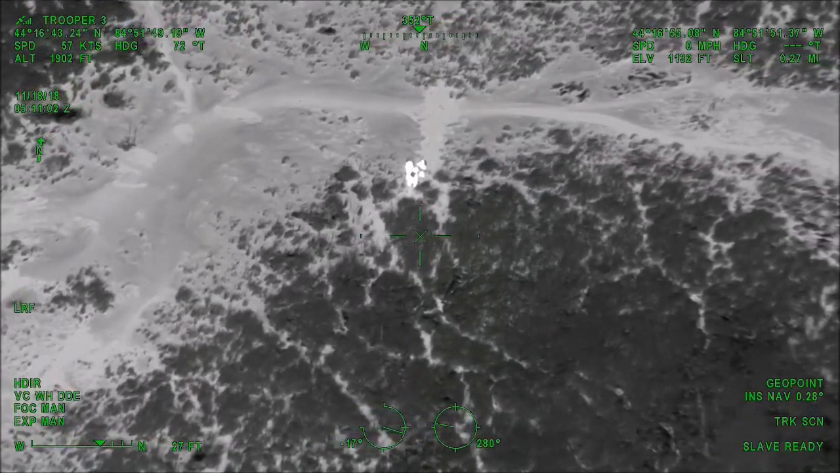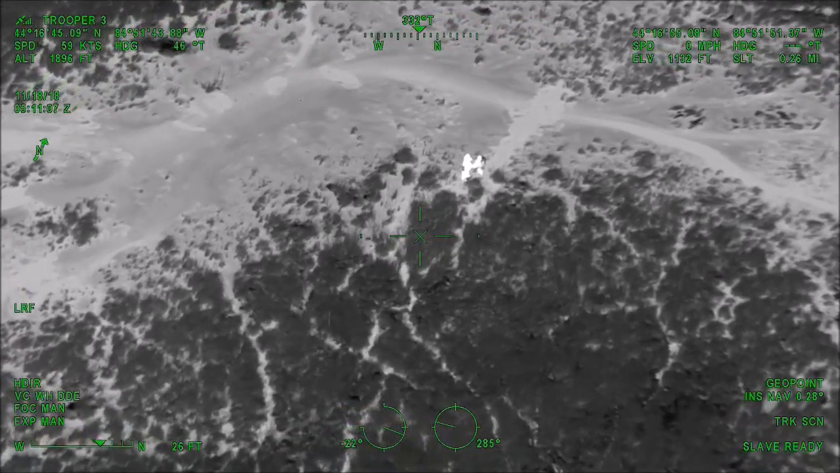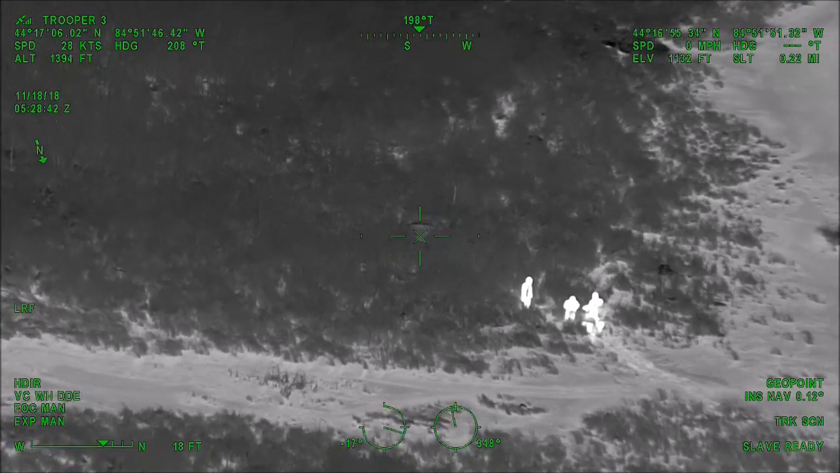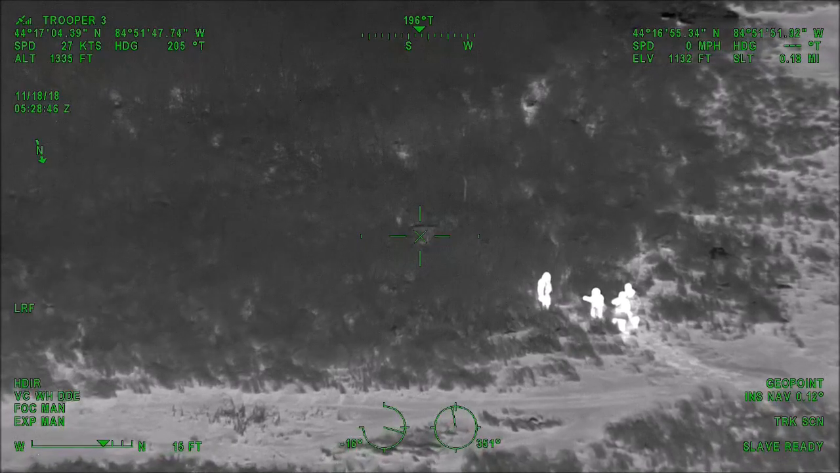Okay, I want you to try to get him to a piece of high ground, so we're at least somewhere where it's dry. Clear. He's rested probably 10 to 15 minutes. He says that he's willing to give it a try to hike out of here.